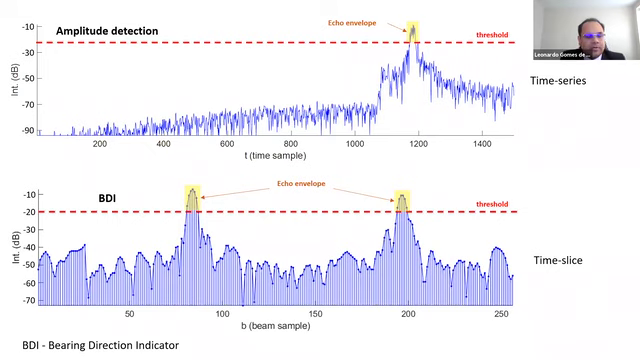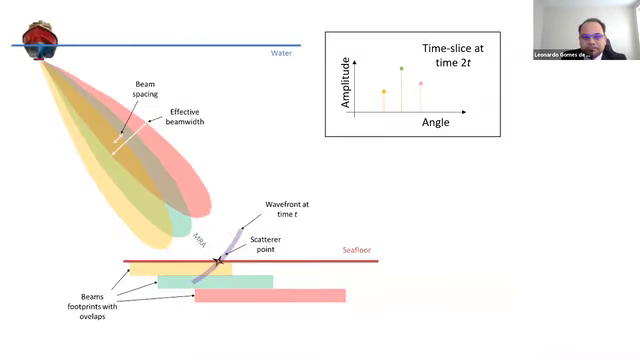So let's remember how BDI works. To use BDI, we need overlapping between neighboring beams, allowing a scattering point on the seabed to be received in several main lobes of beams. This scattering point is considered to be close to the beam where we have the highest intensity.